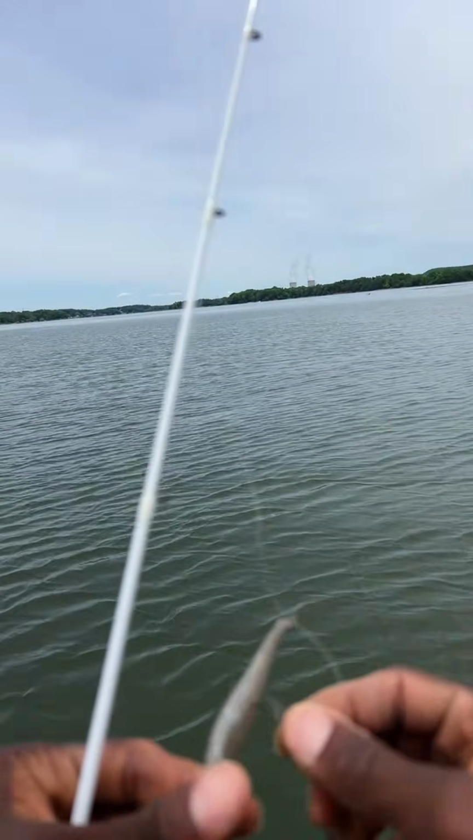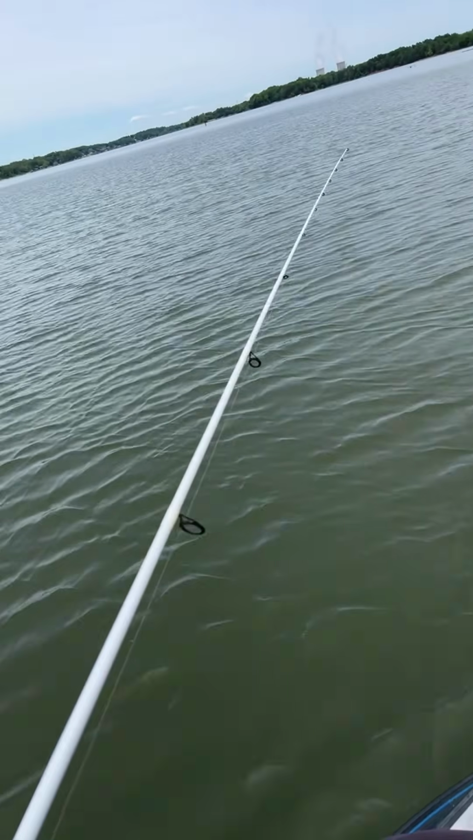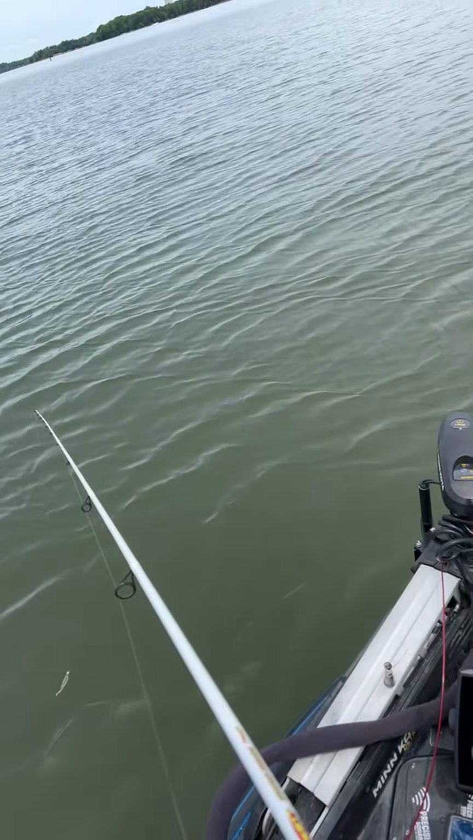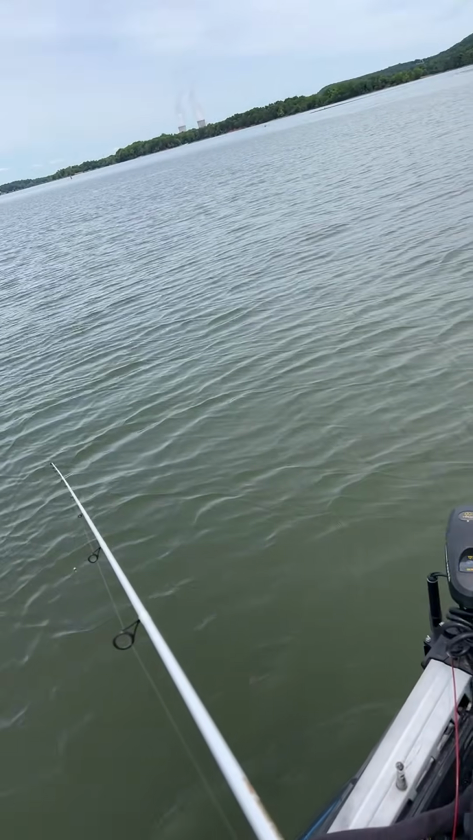All right, we're gonna ease back up here on this ledge again real quick. And what is that right there? That looks pretty interesting.